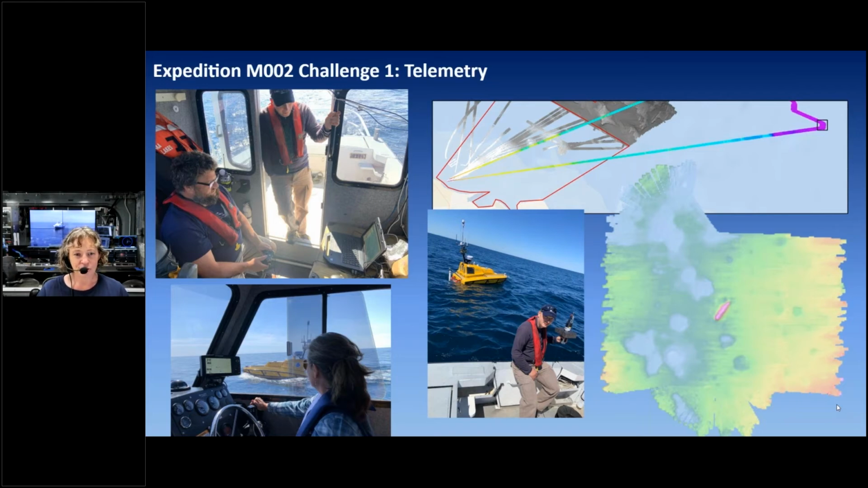We decided to use the 3011 as a mobile station to support the ASV. So the ASV team, here you see Val Schmitz and KG in the top left, KG Fairbarn.